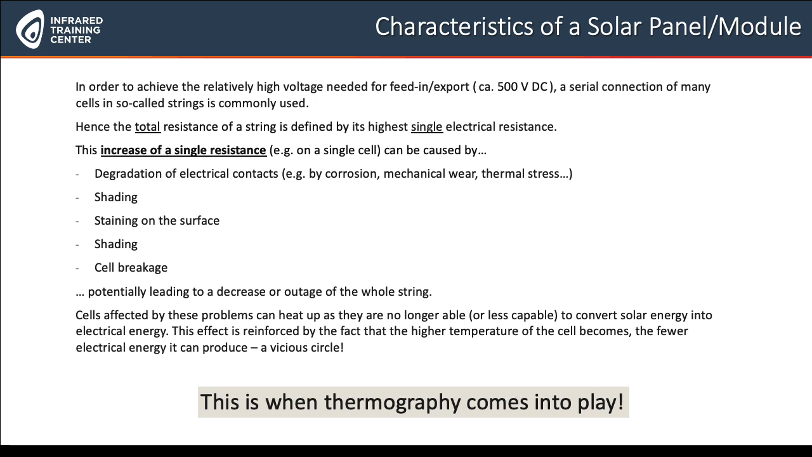So what we do have to look at with our infrared cameras is exactly these kinds of issues. Because if those cells are affected by these problems, they can heat up. And remember, heat, infrared, there's a certain relation between the two things. So we're looking at those installations with our infrared cameras in order to prevent damages or to recognize if they are not as efficient as they should actually be.